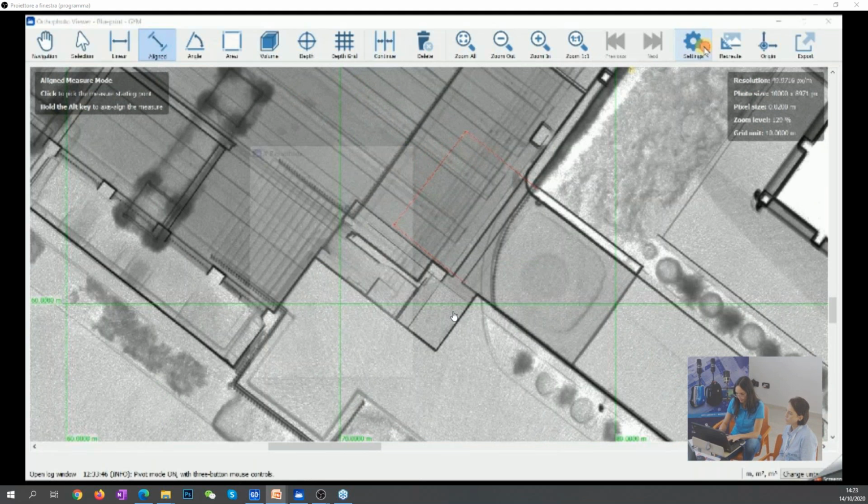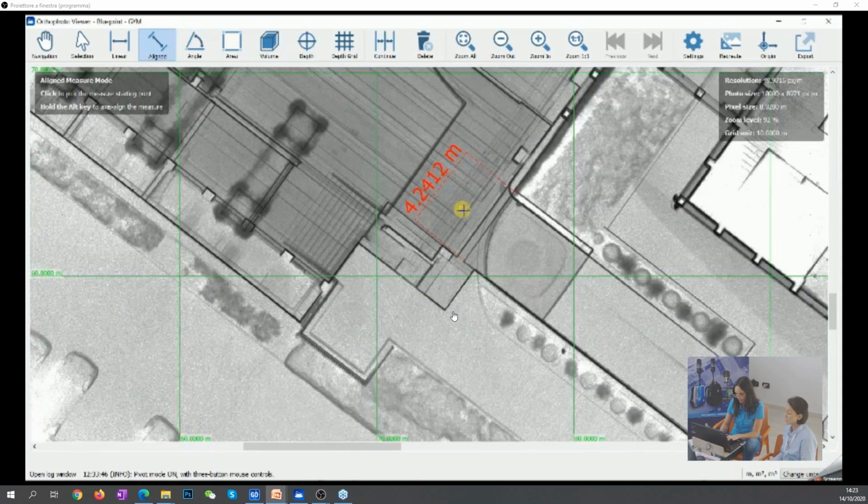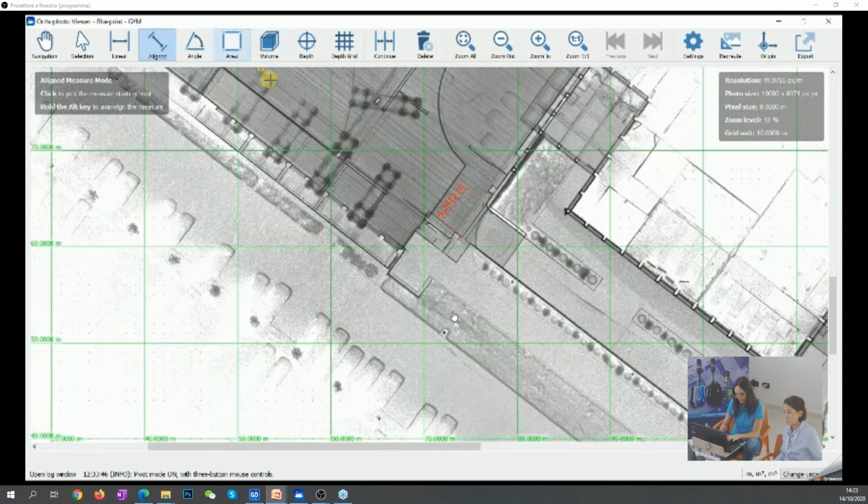There is a settings tool in order to change, for example, the text, dimensions, or something like that. And what I like is that you can export this data directly to AutoCAD. You can move to AutoCAD the orthophoto, but also the measurements that you are taking here.